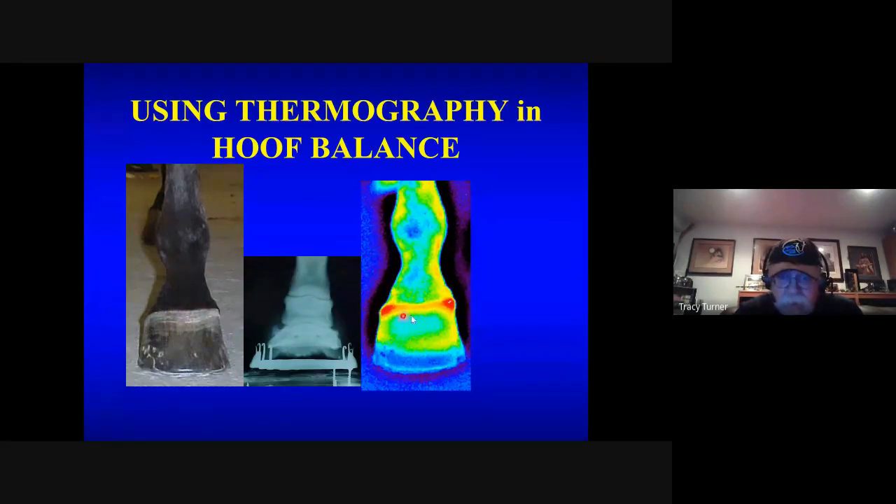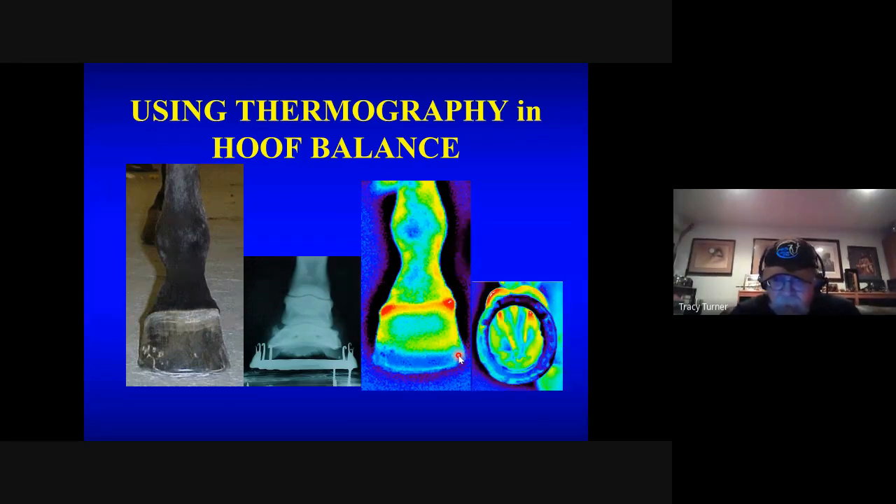And not only is the coronary band crooked, but this outside part of this foot is taking a tremendous more heat along in here and creating a thermal pattern, inflammatory pattern, if you will. And if I pick up the bottom of the foot, so here's that outside of the foot here, I have a lot more friction. It's the same place as here.